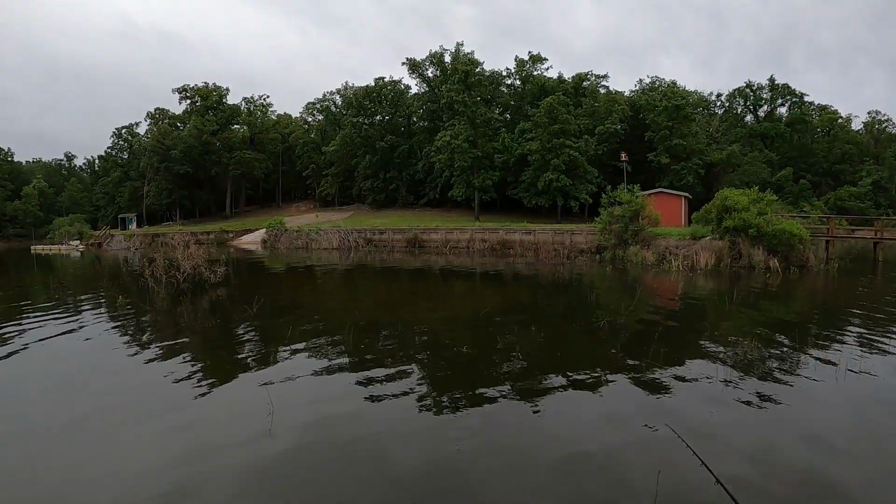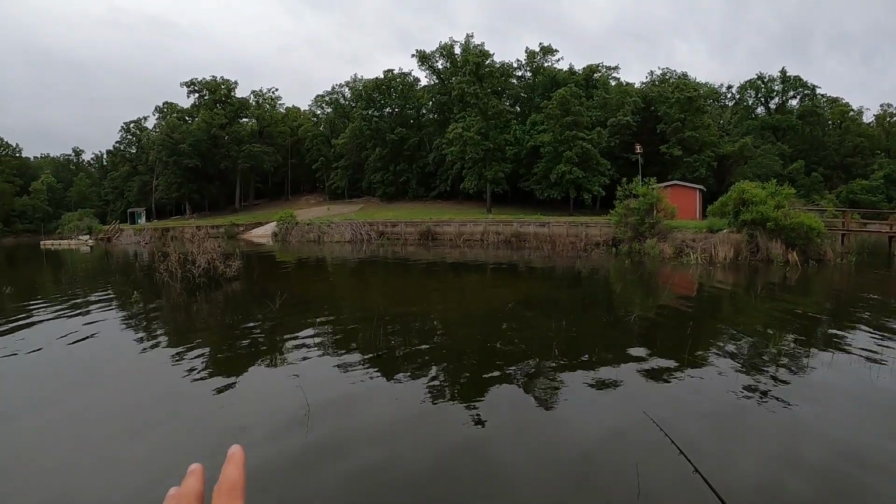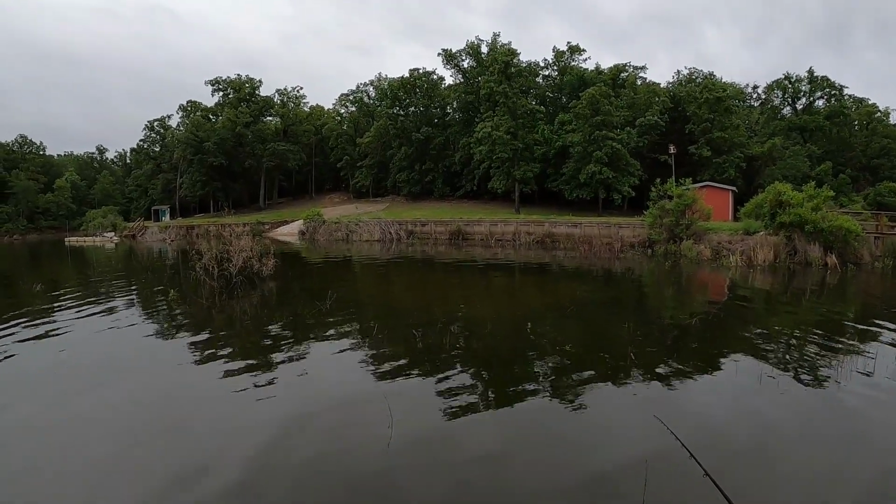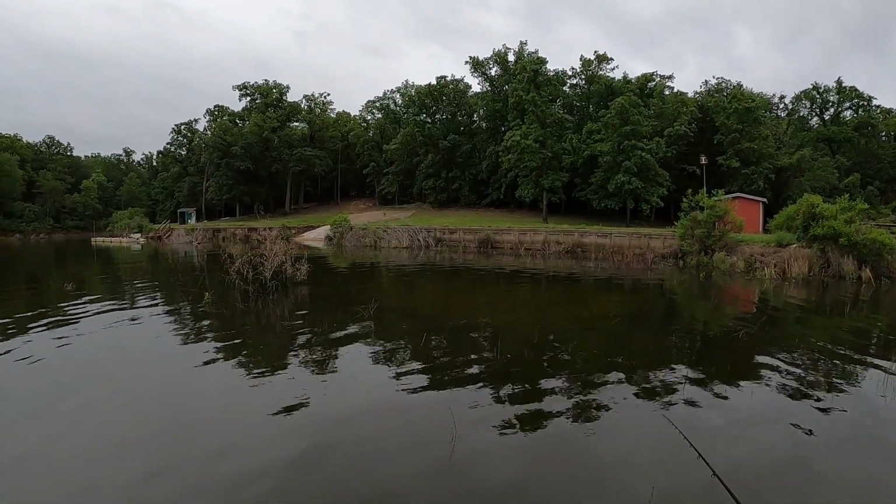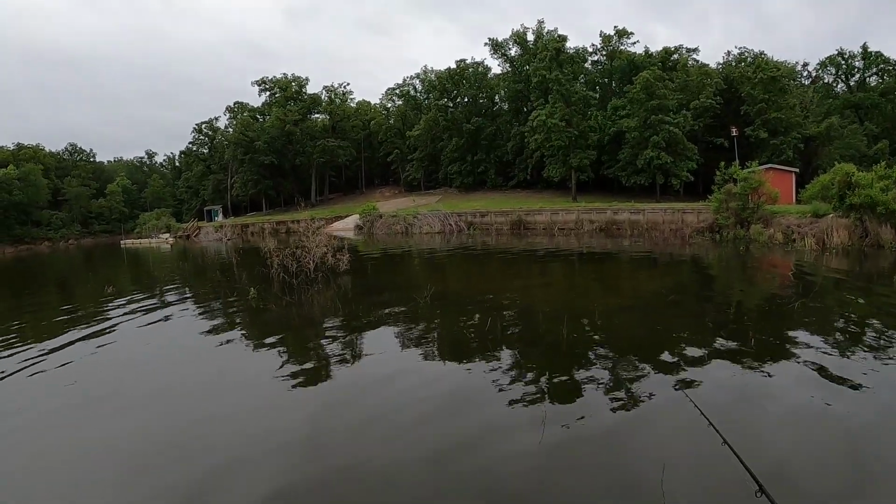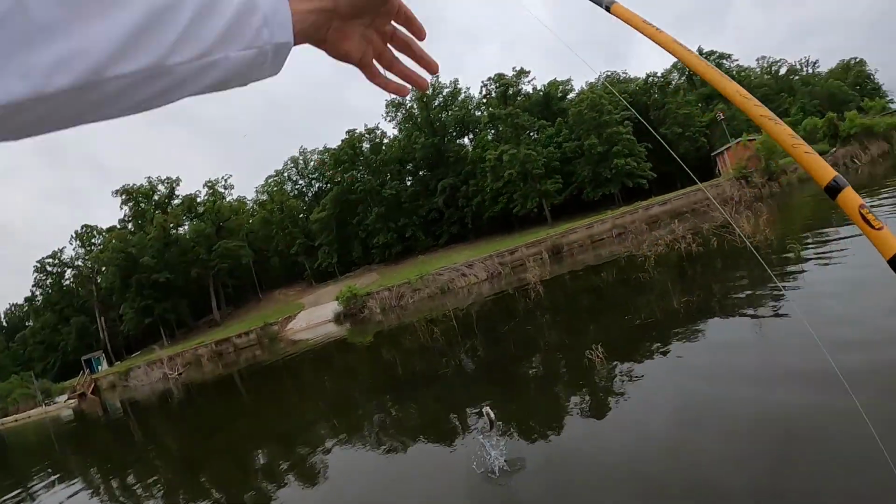For the last 10 days, I've been fishing offshore, and you wouldn't believe the amount of crappie I've cleaned. It's unbelievable. But the majority of them are pre-spawn females that are still out there in 20, 25 foot of water. So there's still a bunch of them that haven't spawned, even this late into April. There's something. Look at here.